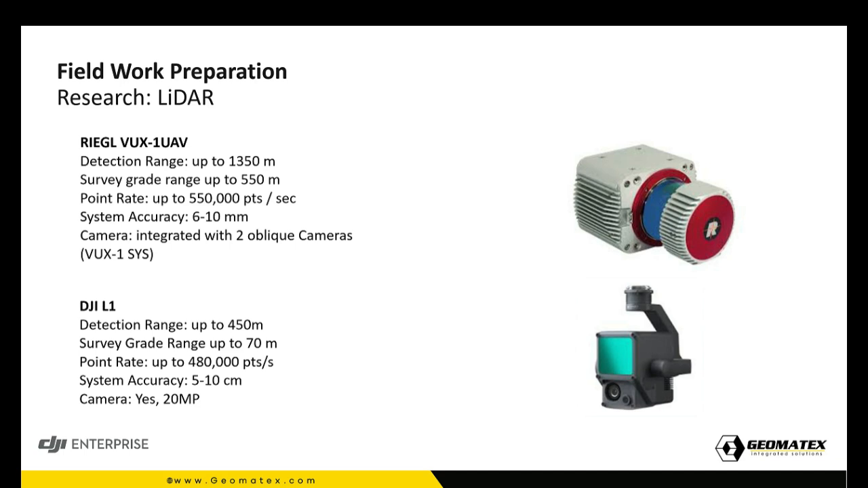Before flying, we had a hard choice. The project specs were from 5 to 10 centimeters. That's why I started to put the L1 into the competition with the other sensor I had in hand, which was the RIEGL VUX-1 from the legacy manufacturer of LiDAR. They have the best laser scanners in the market with precision up to 6 millimeters, and in the survey grade you can fly up to 550 meters.